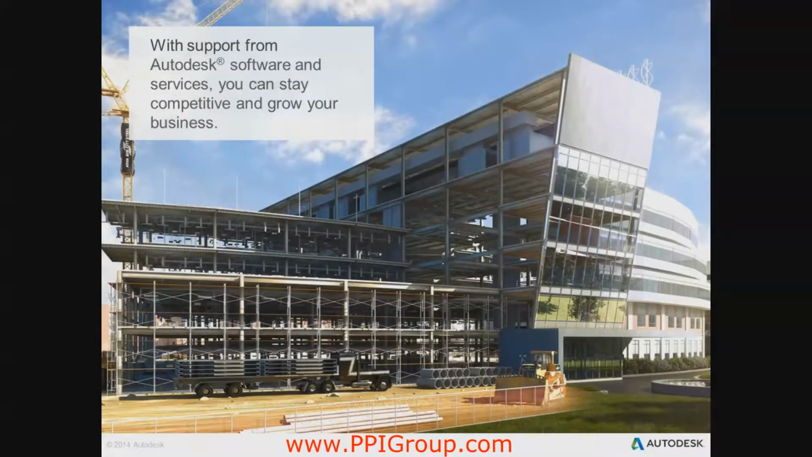Autodesk works closely with construction companies like yours to help you stay competitive and grow your business as you deliver projects with more predictability and less risk of unseen conflicts, changes, and schedule delays that can drive up the cost of materials, labor, and the overall project. Let's look at the trends impacting your business. Then we'll talk about how Autodesk software can help you succeed in today's challenging construction industry.